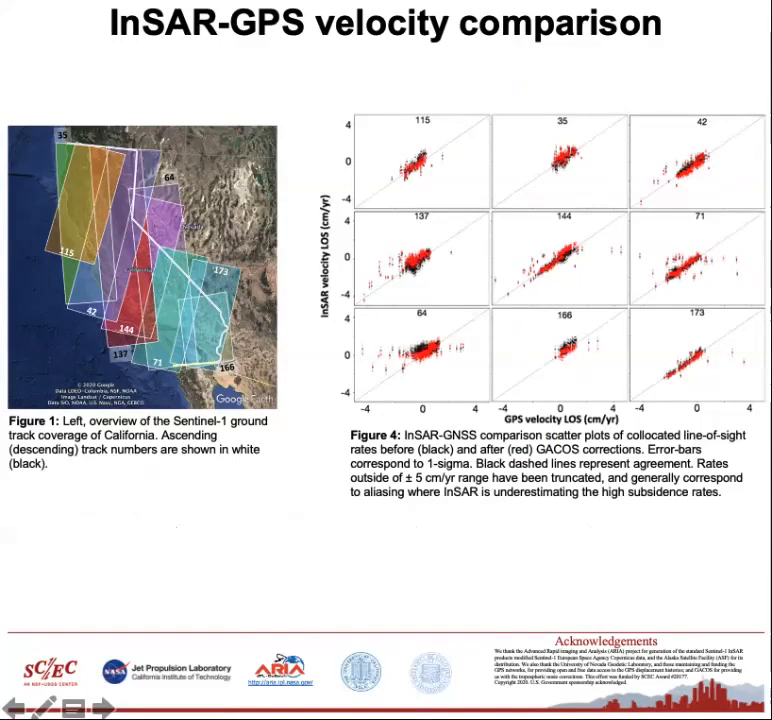So note that the track numbers for each of these plots is denoted at the top, and you could refer to the map to the left for reference to see where these tracks are situated. And black and red markers correspond to InSAR before and after tropospheric corrections were applied, respectively.